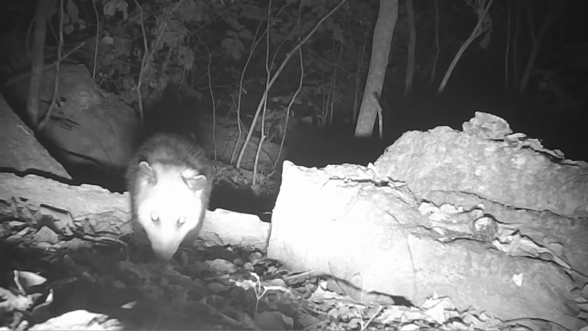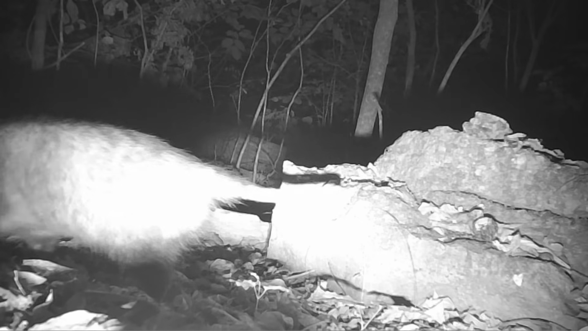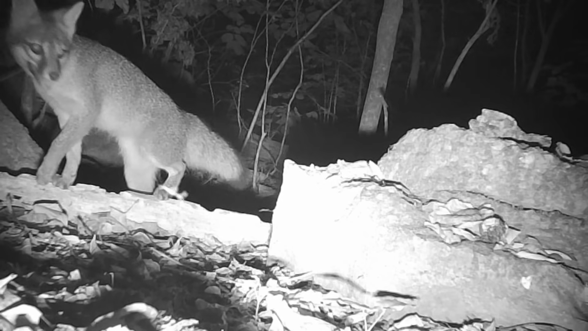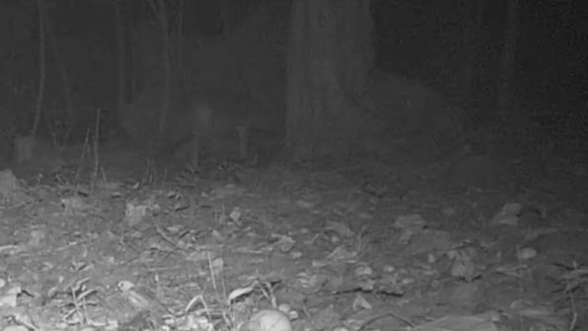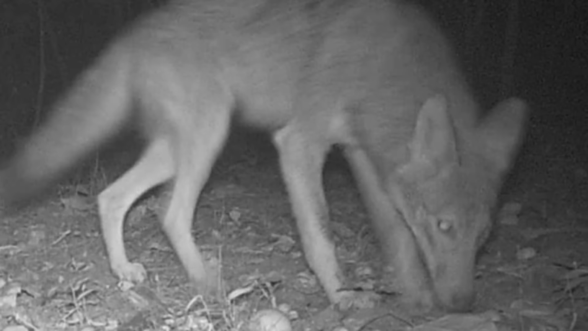That looks like the Joker coming across the log there. Got that funny looking face. There's old Fred. He's chasing bugs too. Watch. There's an old coyote. They're running around in teams. They're dangerous, these little animals.